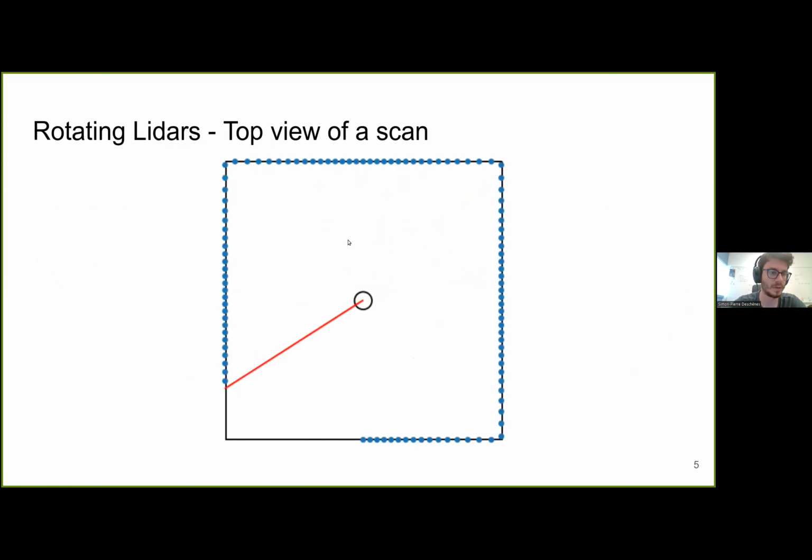So first, just a bit of theory. Here is a 2D example of how a LiDAR scans its environment. So here the LiDAR would be the circle in the middle, and the square around it would be the room in which it is.